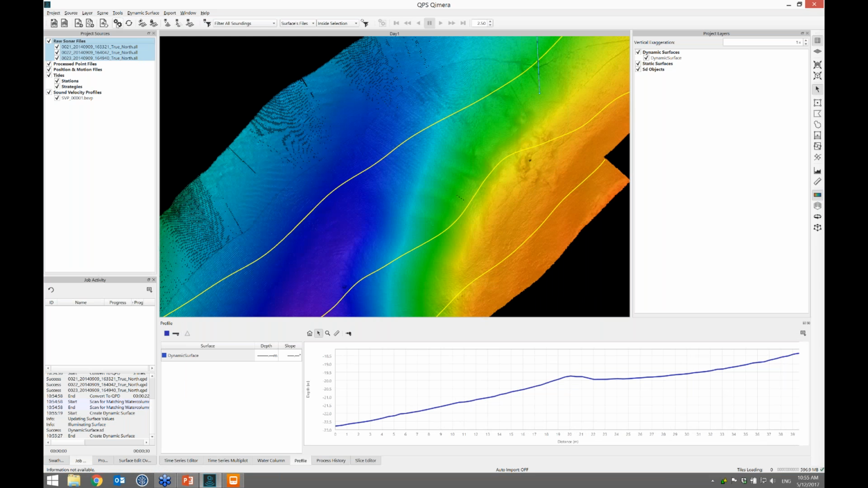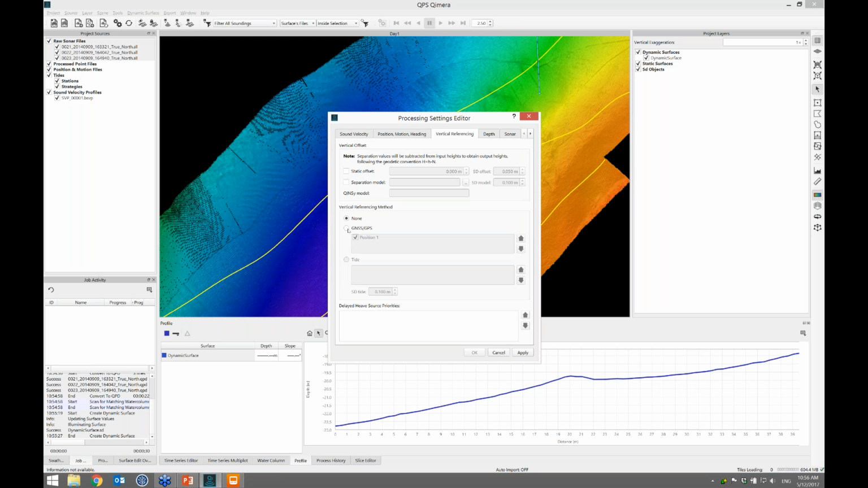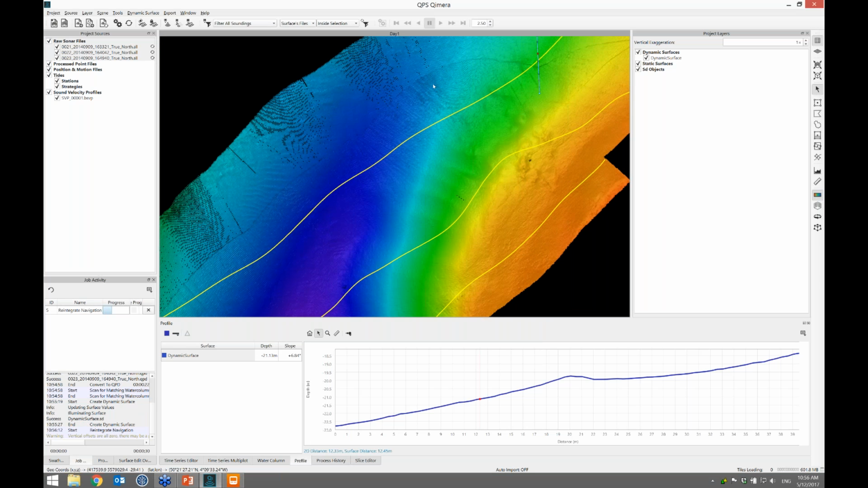I know we're doing GPS hiding, so I can click on those files, click on the processing settings, and go to vertical referencing, and we'll switch to GPS hiding mode, and I click OK. And it prompts me to reprocess, and I say yes, and you'll note that all the files are marked as needing reprocessing. I say yes. I'll let that go.